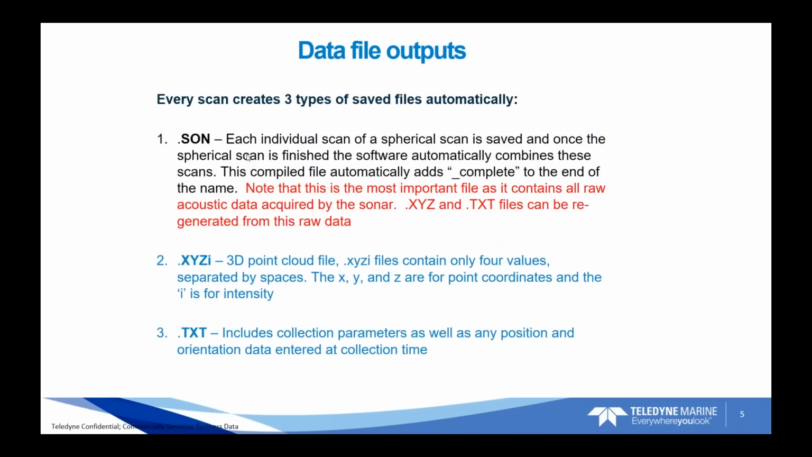So when you're in the field, you collect the data, and if you get back into the office and you see a lot of noise in the foreground, as I mentioned, you can replay this .son file in the collection software and reprocess it to generate new point clouds with a different threshold setting, sound velocity setting, or adjust those ranges, as I mentioned, to reduce the amount of noise that you're actually collecting. So that's just some ways that the software is flexible to be able to post-process.